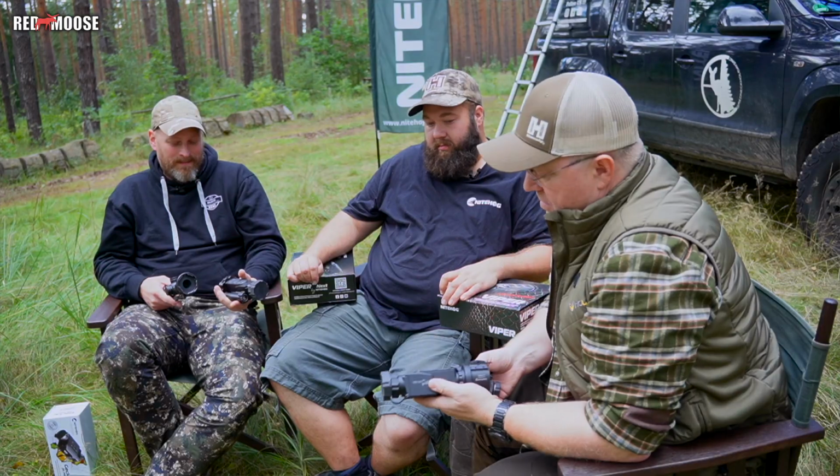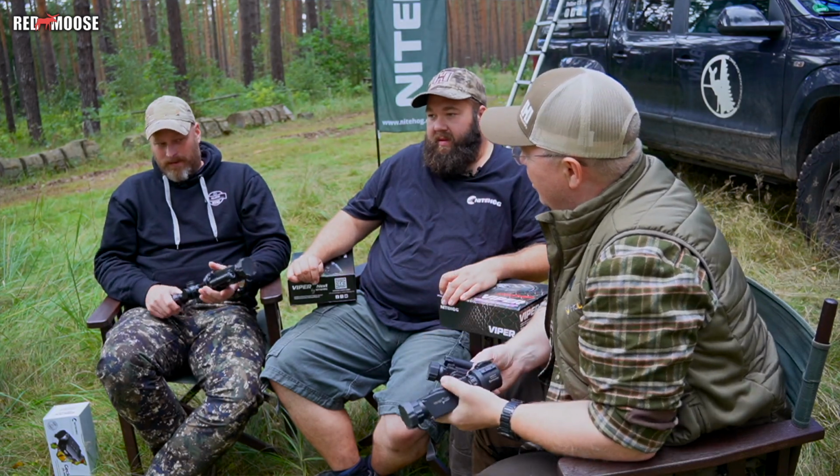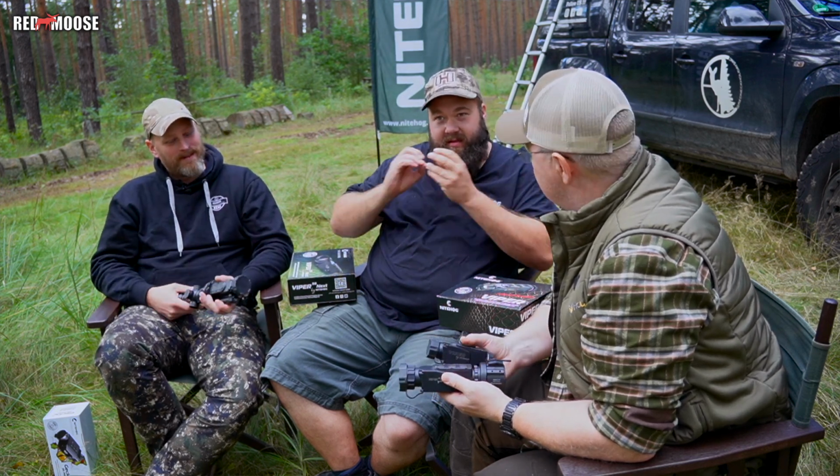But does it matter if it comes some little angles off or on? No. I tested this years ago with some other devices, and if you have a good lens in the device and a good adapter, it doesn't matter if it's off or perfect on. But that's the German adapter. The German hunters don't trust the single version.